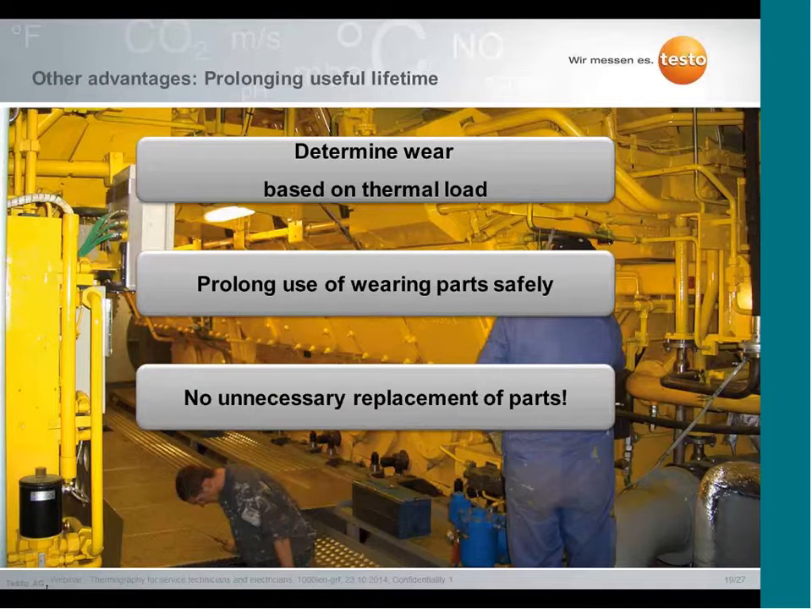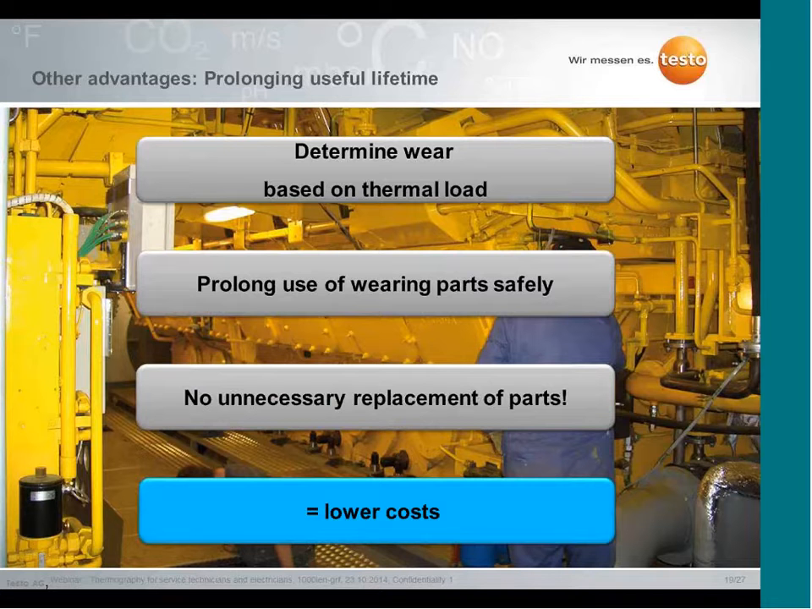On the other hand, when you can judge that you don't need to replace it, because it's unnecessary, you have a simple way to lower your costs.